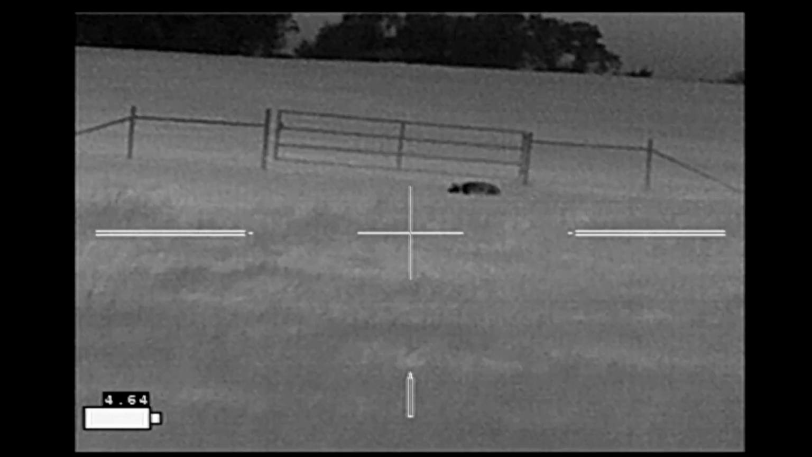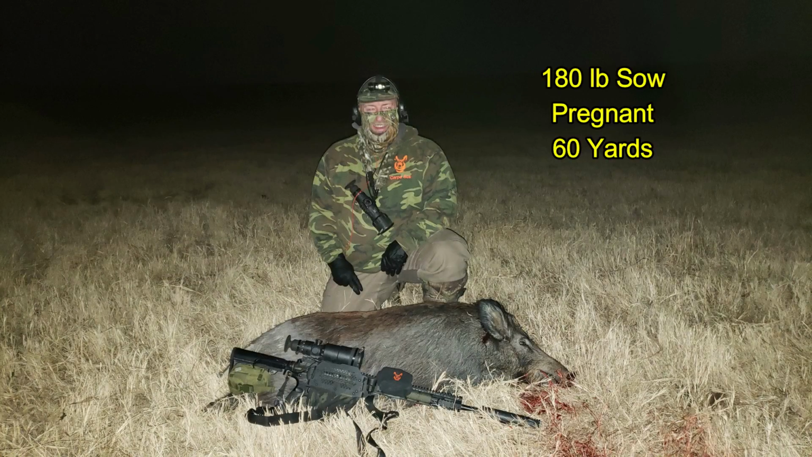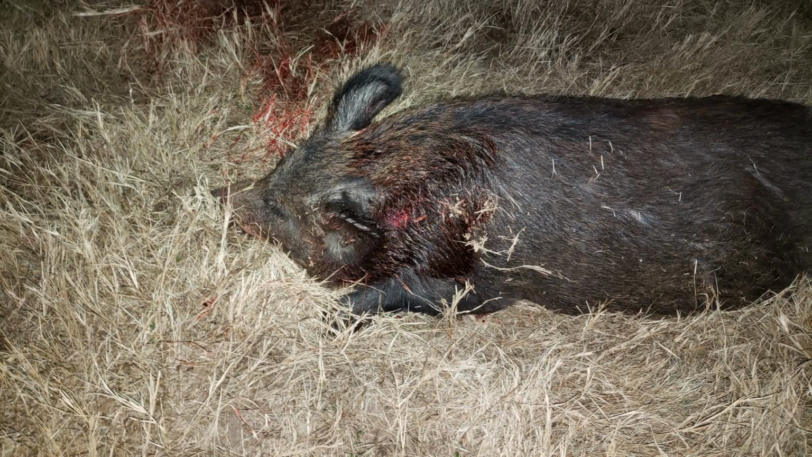I did not notice it at the time, but the hogs were actually going through and rooting the field. The first sow was killed right by the fresh rooting that you see here. She came in at 180 pounds and was pregnant. First shot was behind the right ear. There you can see the exit.